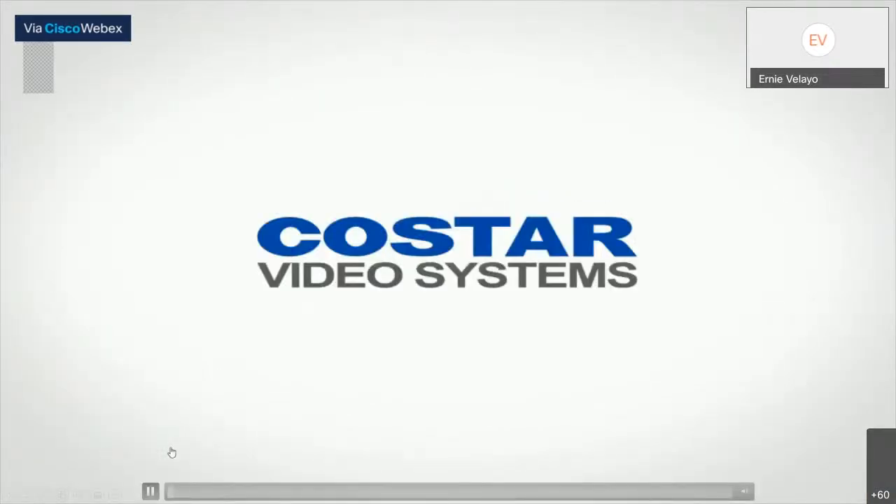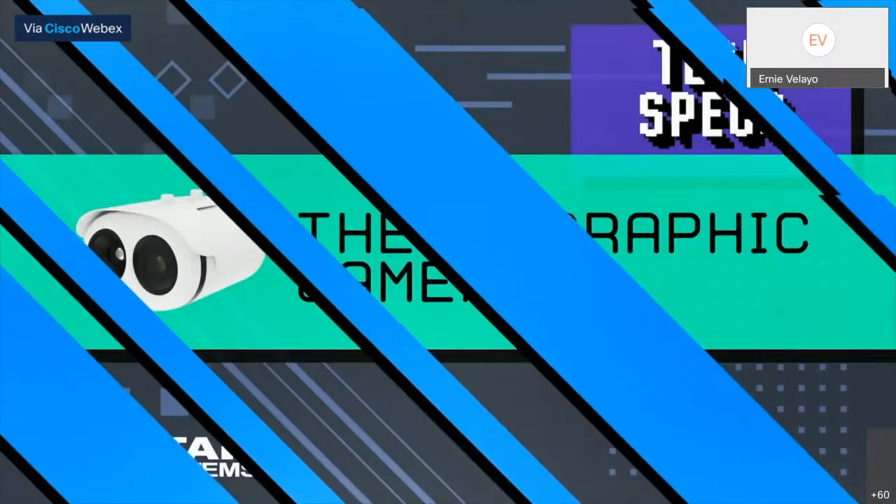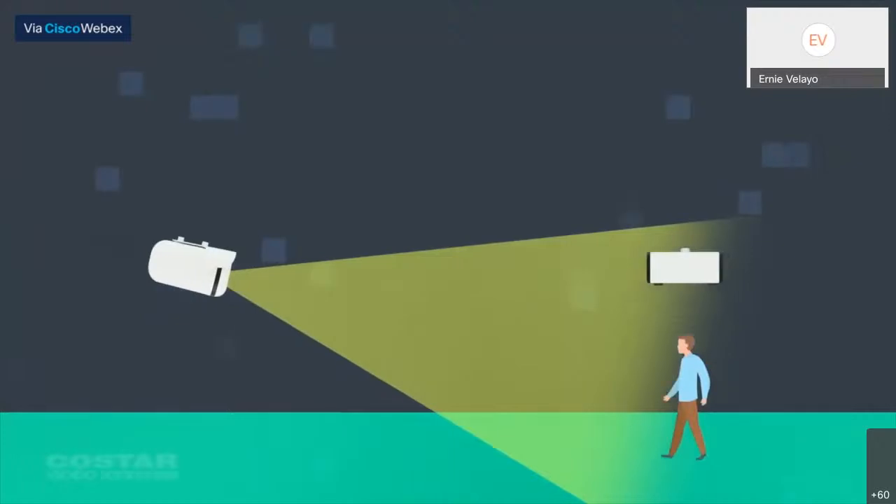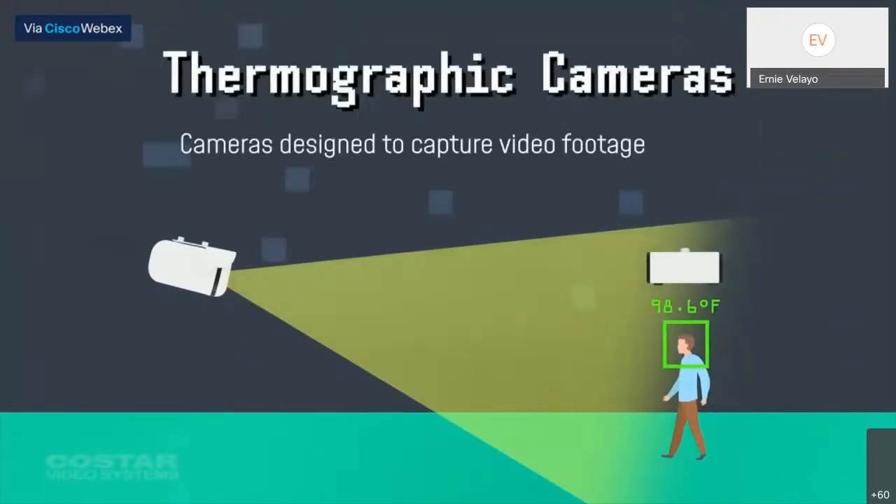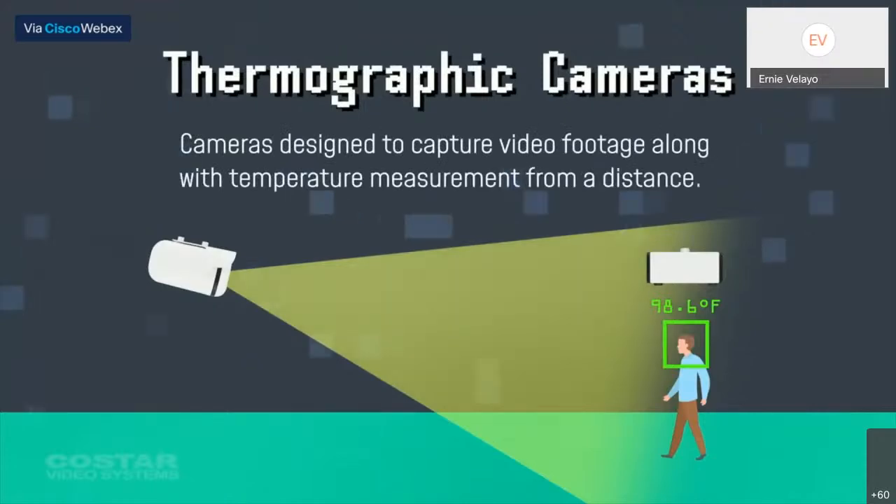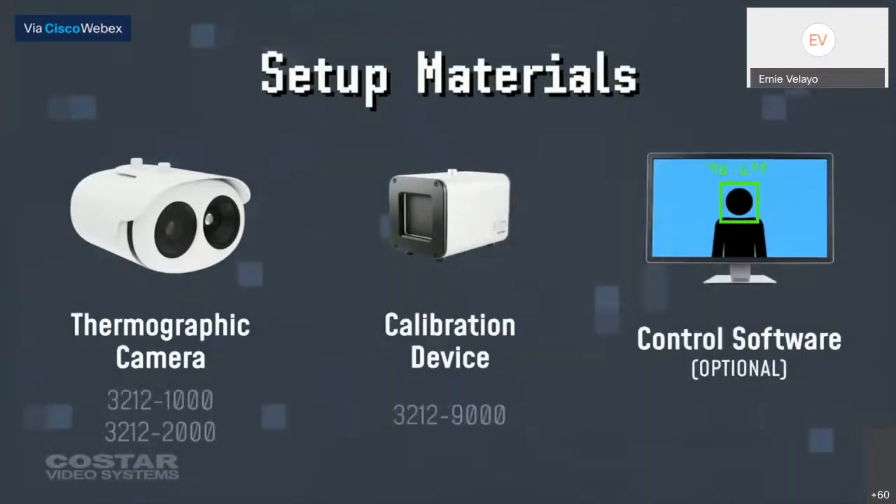ERCOT Vision Co-Star is proud to showcase our latest intelligent thermal imaging radiometric detection and thermal measurement system. The system is a non-contact temperature measurement system based on AI analytics software suitable for detecting individuals with high temperatures. The system consists of the thermographic camera, the black box calibration device, and the control software, which is actually optional.